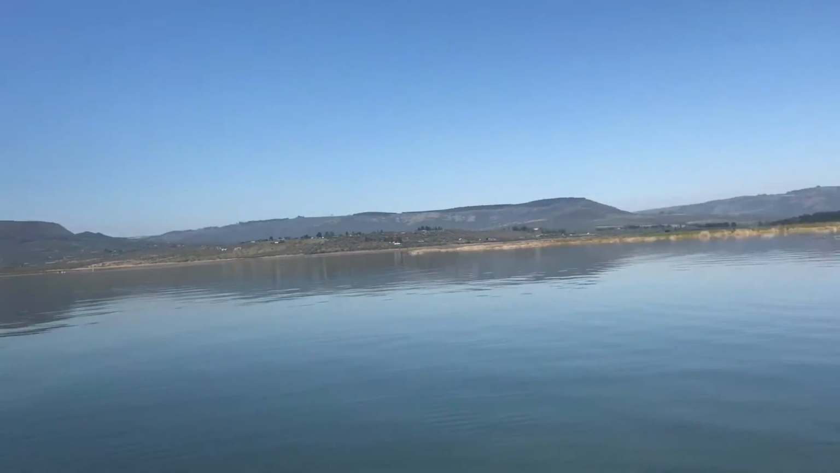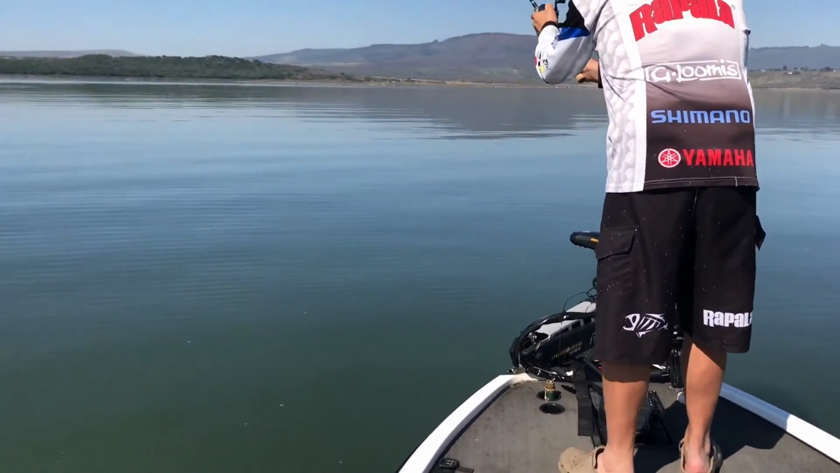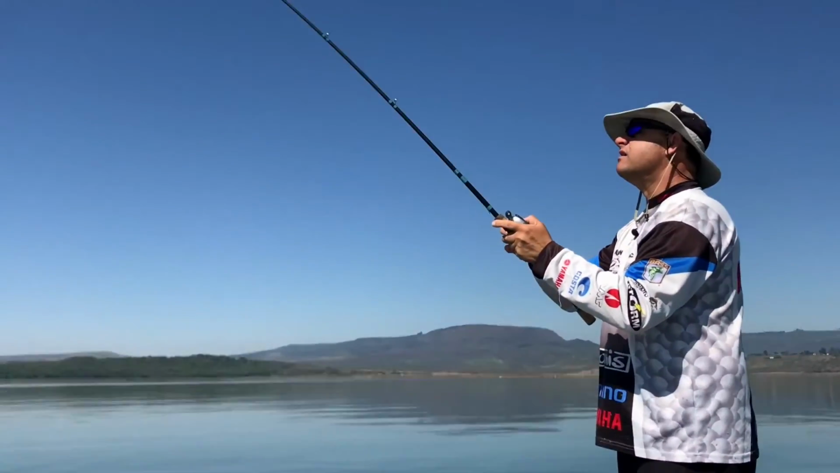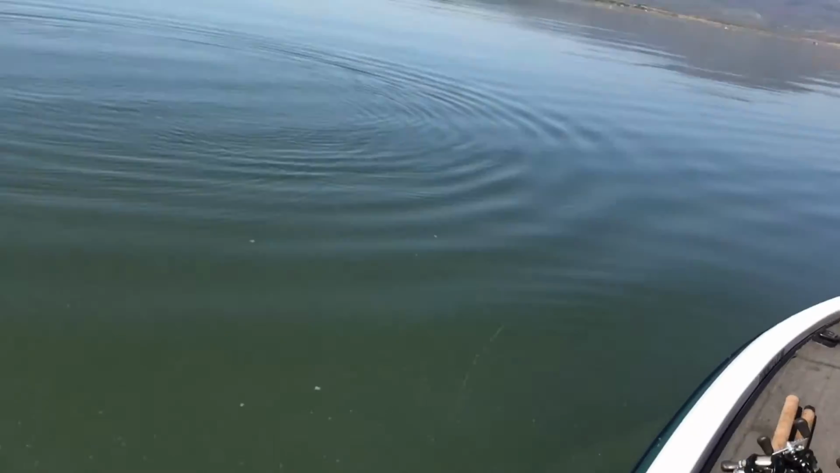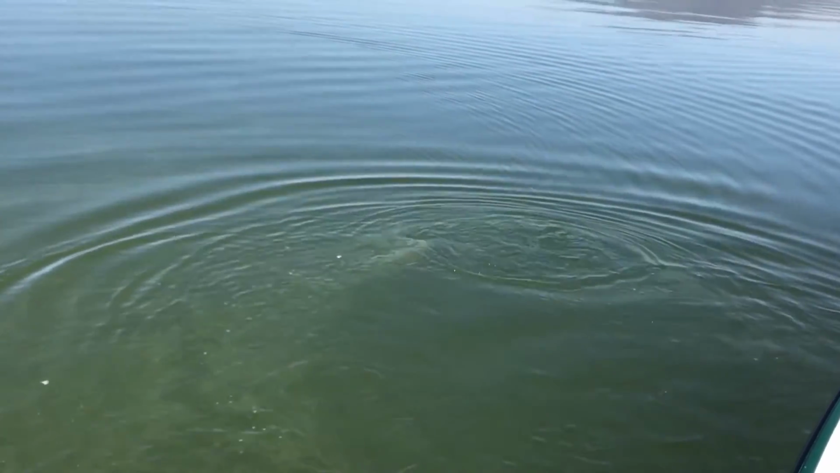Here's Martin catching one of the many good fish that he caught on Saturday morning. That's a big one. That's a nice fish. Yo, that's a big fish. Holy moly. Yo, that's a fatty.